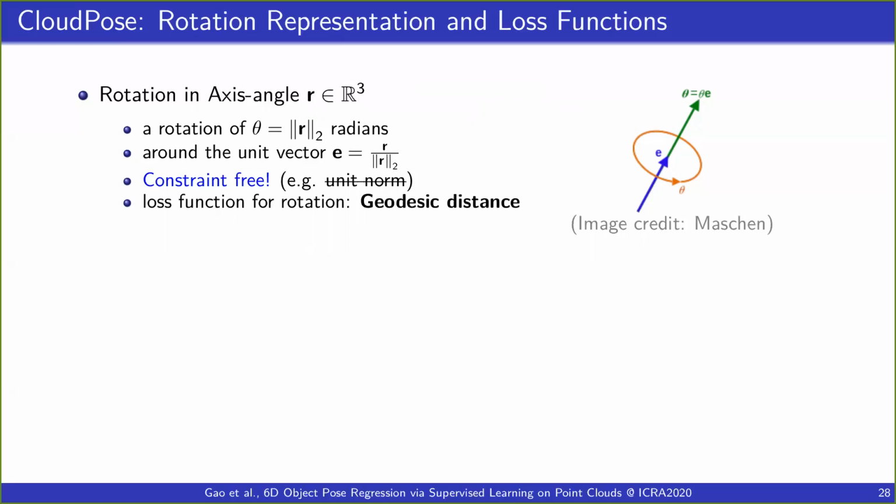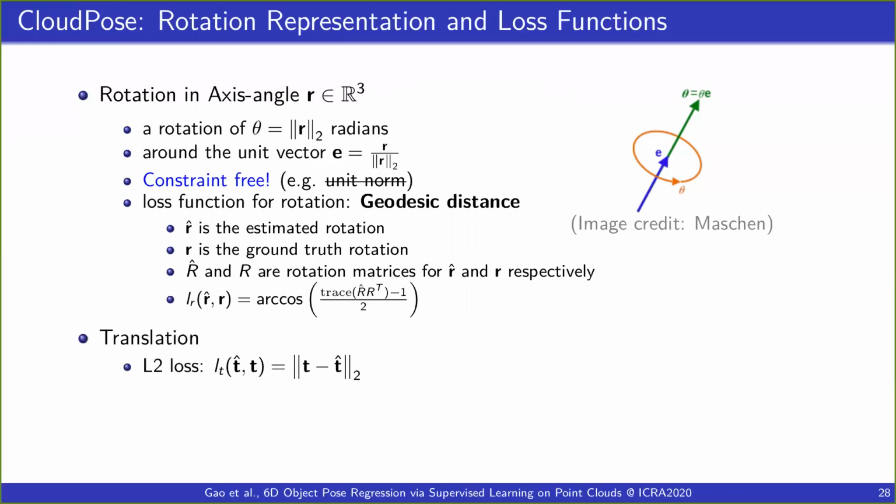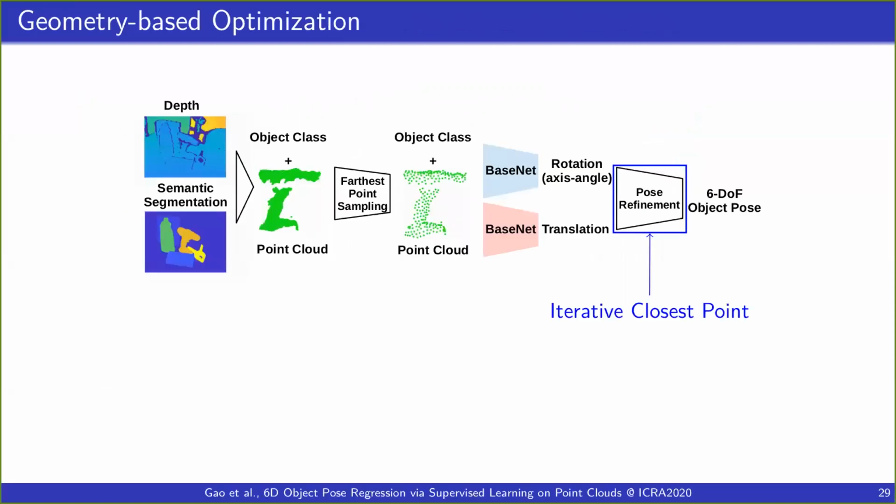We use geodesic distance as a loss function for rotation. Given the estimated and ground truth rotation in axis angle format, we calculate the corresponding rotation matrices and calculate the geodesic distance between them. Translation loss is the L2 norm, and the total loss is a weighted sum of the two. In terms of geometry-based optimization, we use iterative closest point to refine the network output and get the final 6D poses.